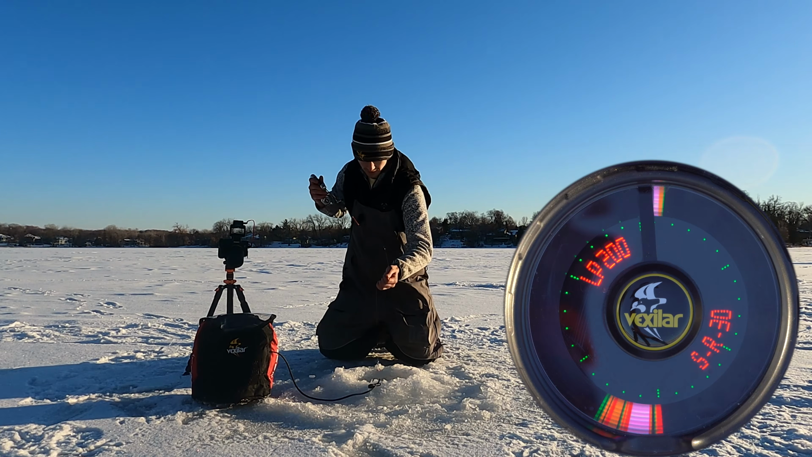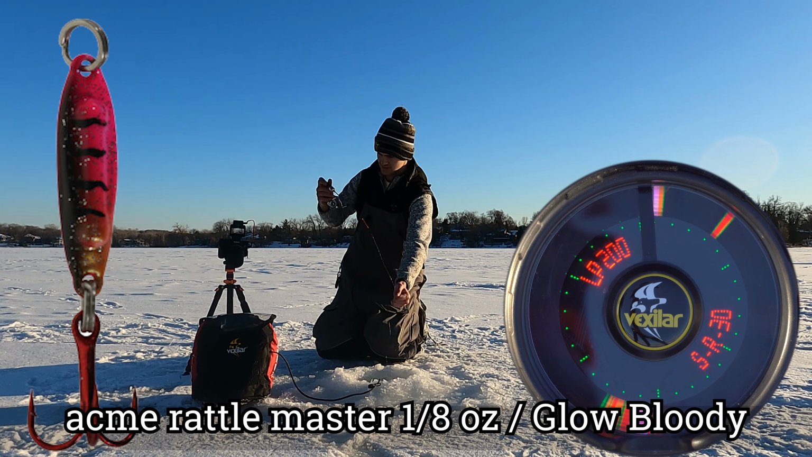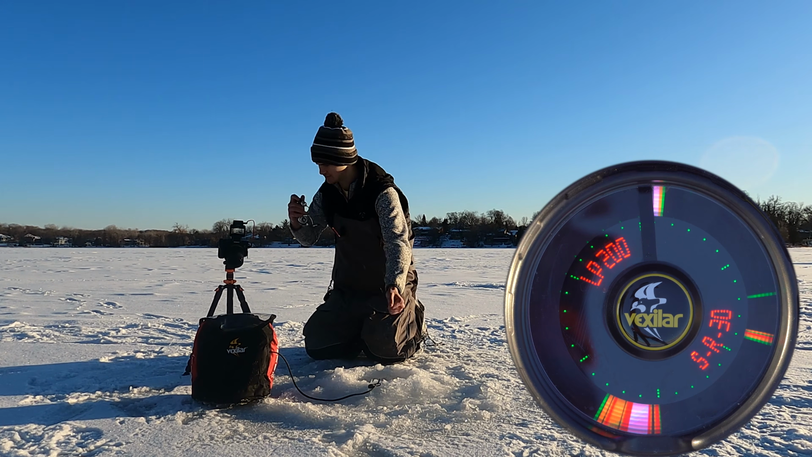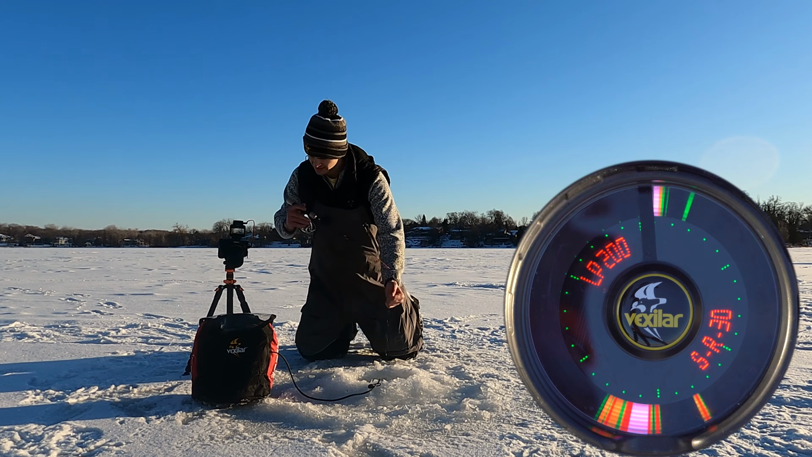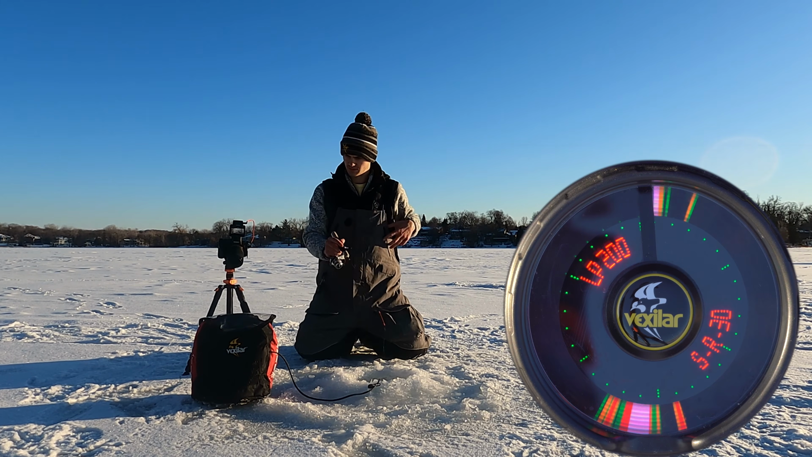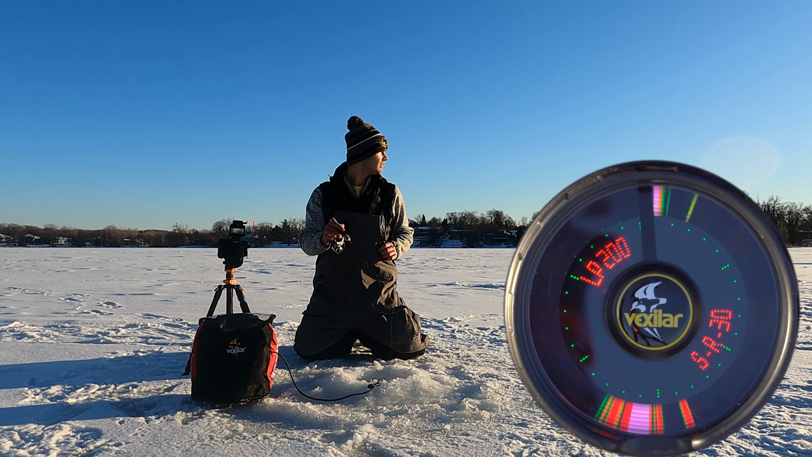All right, let's drop down a little bit bigger of a bait here. See if it makes much difference here today, guys. Drop down. Looks like we got a mark down here. It's a little bit bigger of a bait. They weren't liking the small ones. So let's get a little jigging going with the bigger bait. See if it gets them hungry.